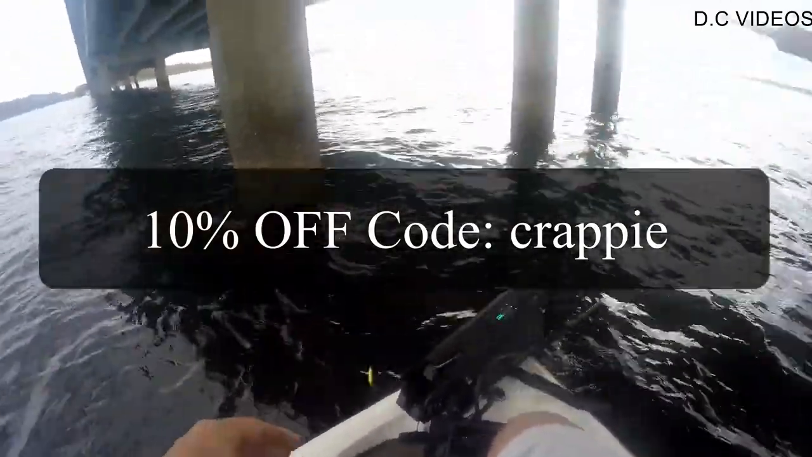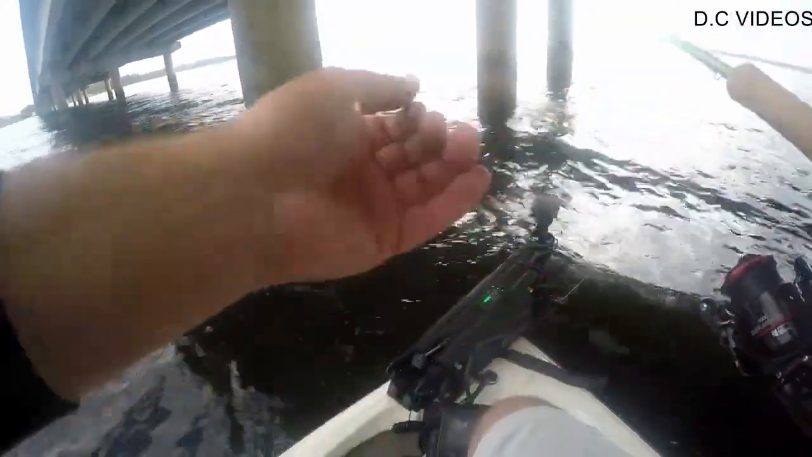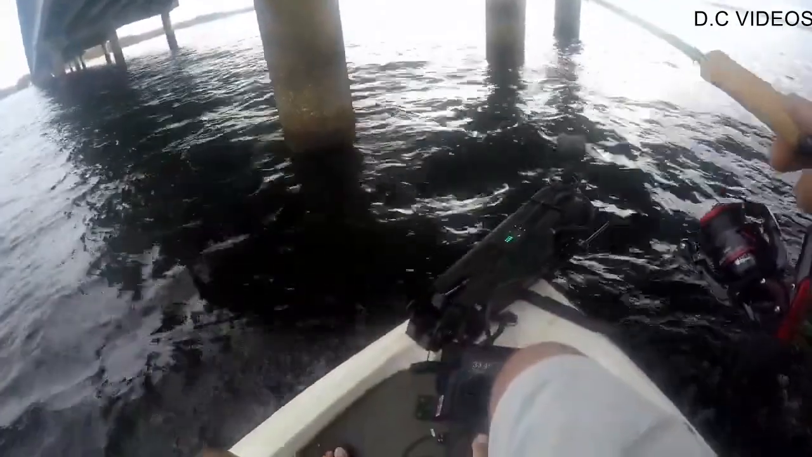Alright, let's pitch this thing in there. They're about 10 feet out. These bridges have concrete slabs between these two pilings, so you got to get it below that slab. Get it on the one side of it so you can get at these fish.